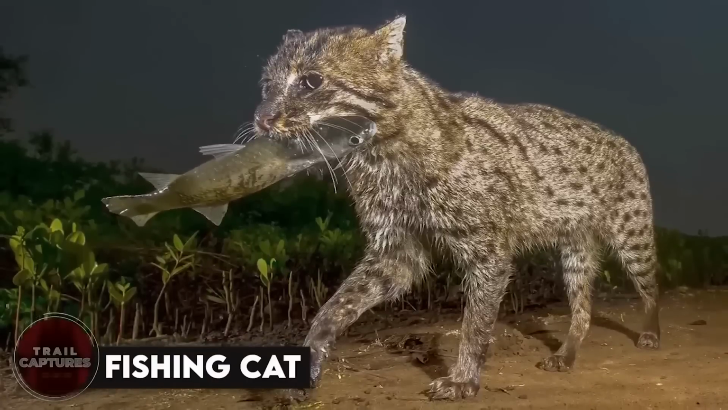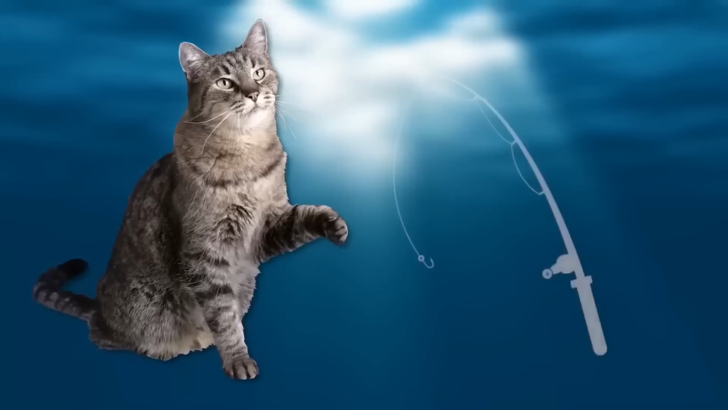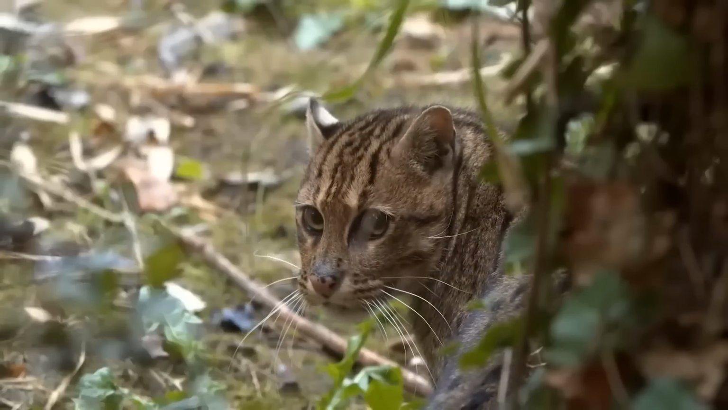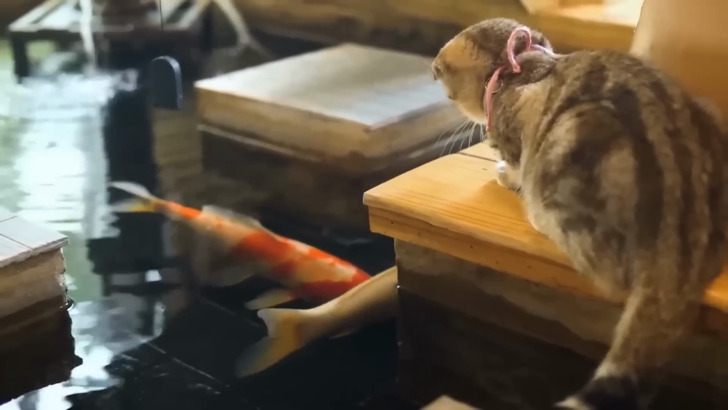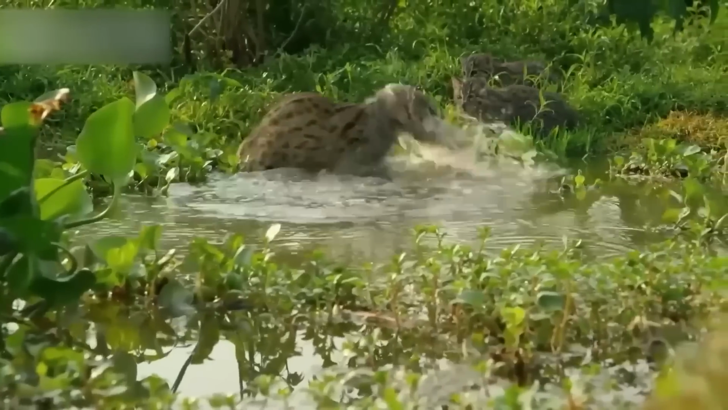Fishing cat. Have you ever heard of a fishing cat? No, it's not a cat that likes to go fishing with a rod and reel. These adorable felines are the only ones in the world that specialize in catching fish. While other cats may nibble on a fish occasionally, these guys are pros at it. Found in South Asia, fishing cats are known for their unique hunting style. They dive face first into the water to ambush their prey.